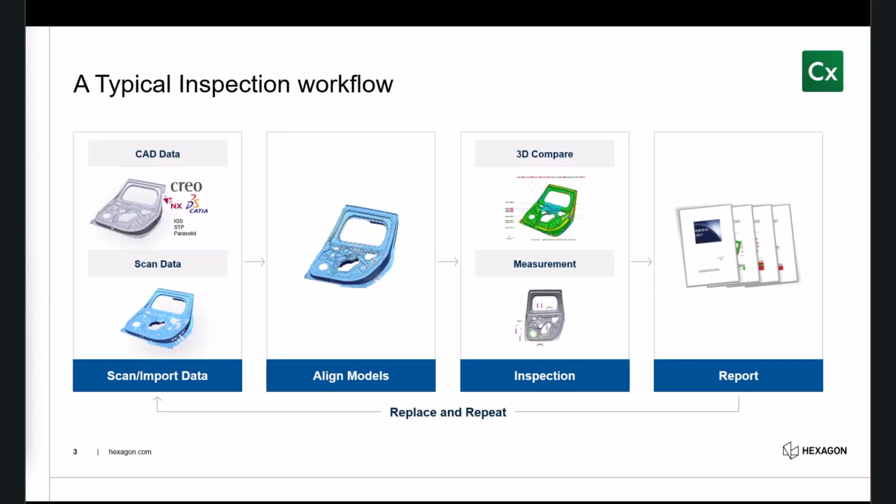For those of you who have been tuning into the Inspection Insights series from the beginning, you'll be very familiar with this. If you're new to the entire series, well, welcome. This is how a typical inspection workflow flows through ControlX. We start with our CAD data. This can be from SolidWorks, Creo, Inventor, wherever you get your CAD from, or it can be a neutral format like a STEP file or an IGES.